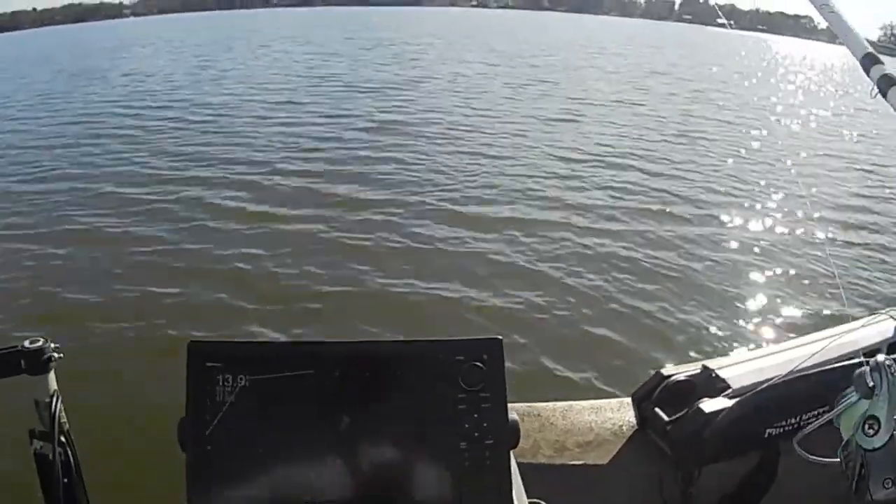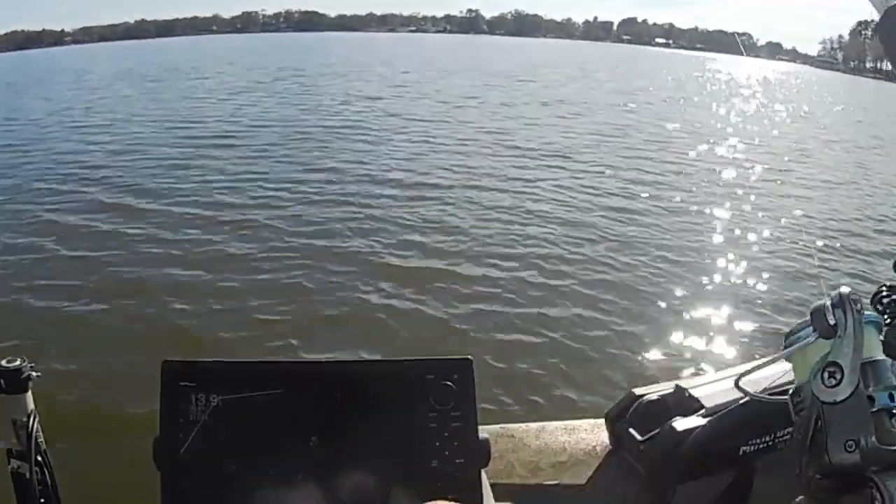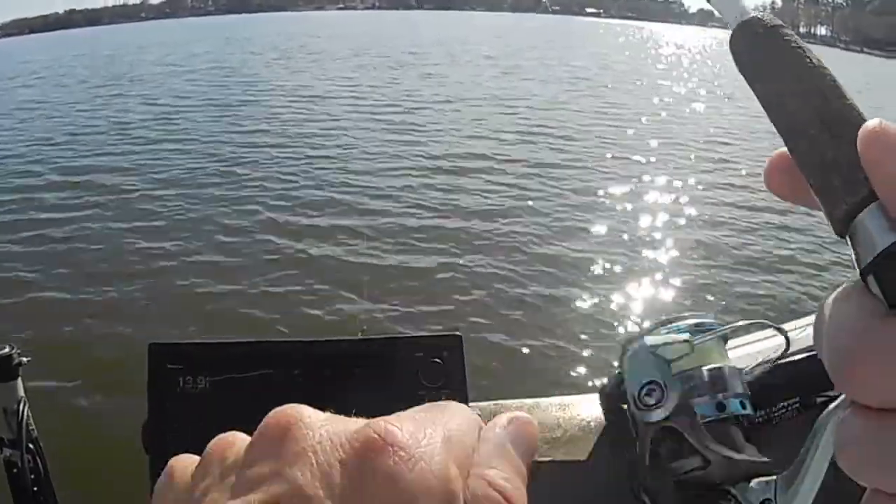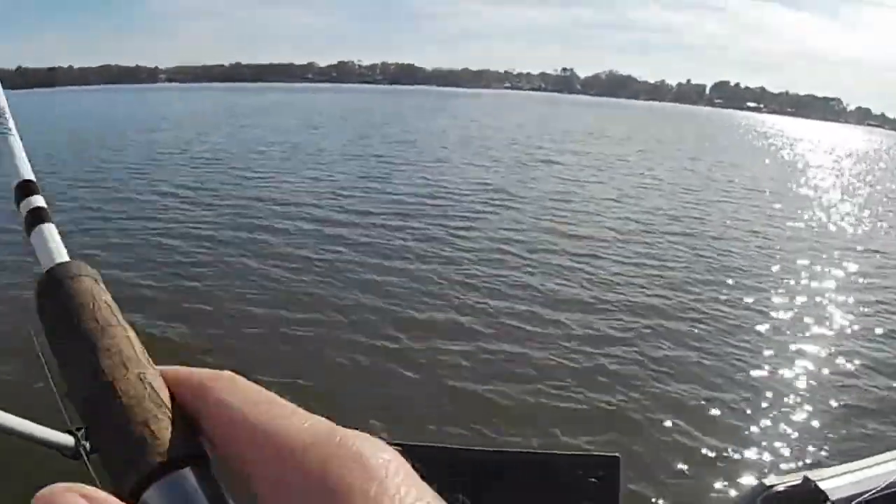Because if they'll hit it coming out of it, you can a lot of times catch a whole lot more of them in the shallower water like this. You can catch more if you stay off of it than you can if you pull up on top of it. Okay, so now what I'm going to do, I've cast at it a few times.